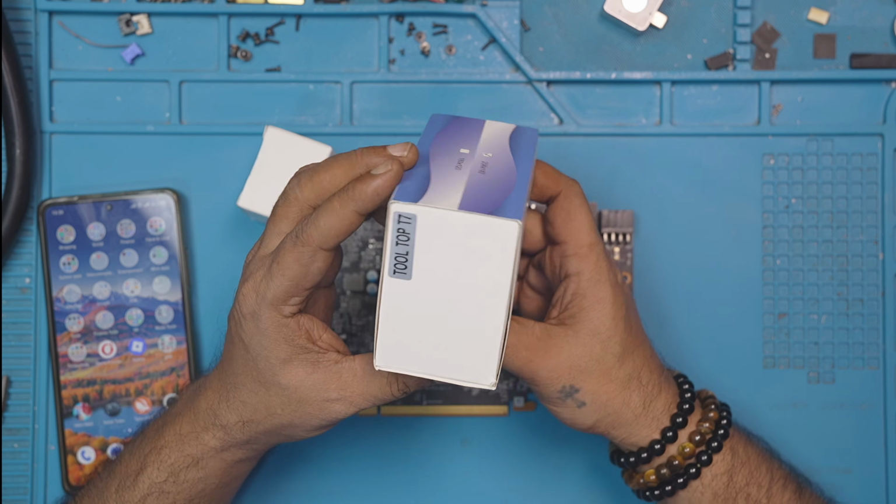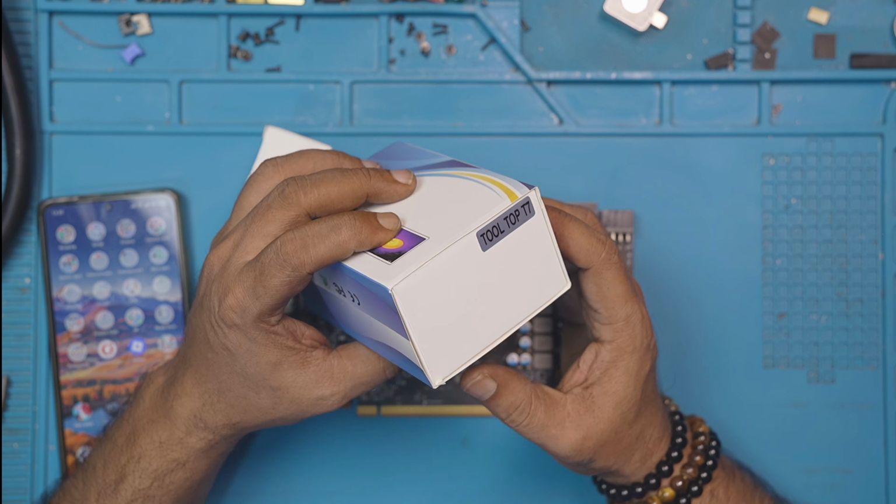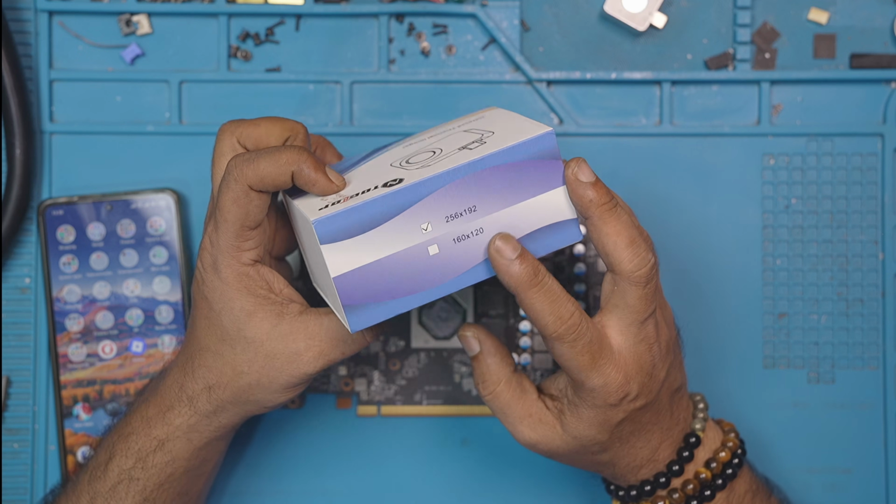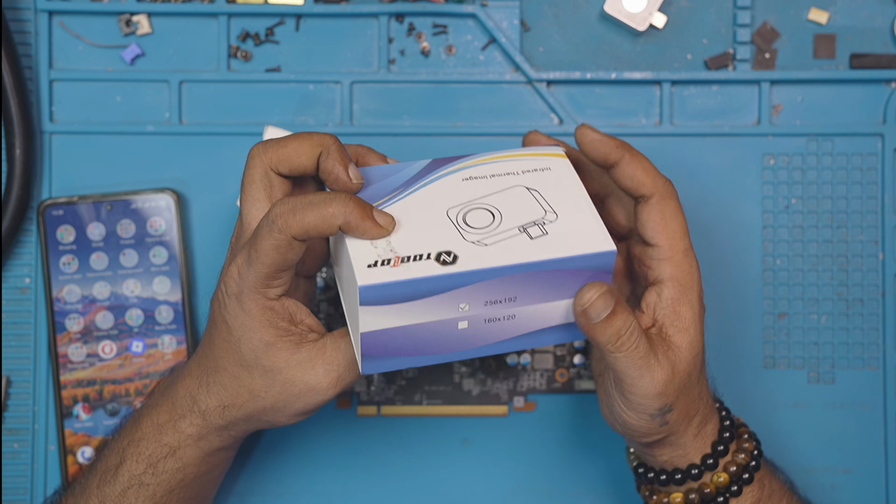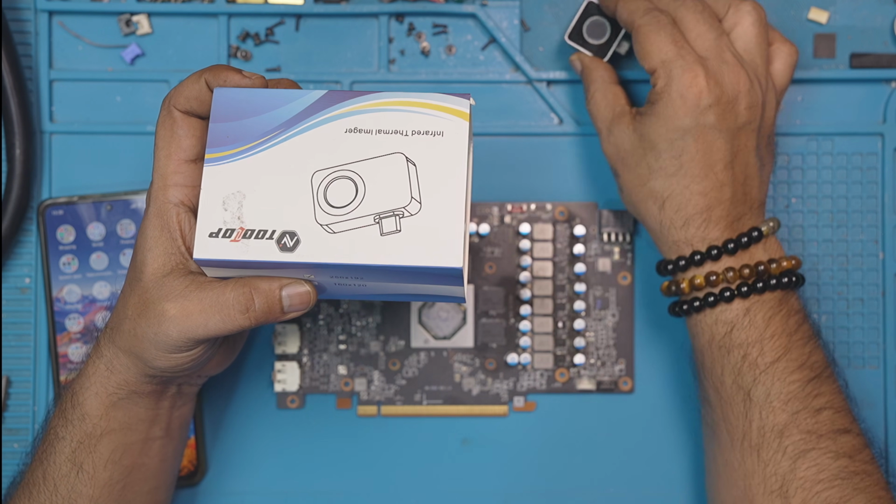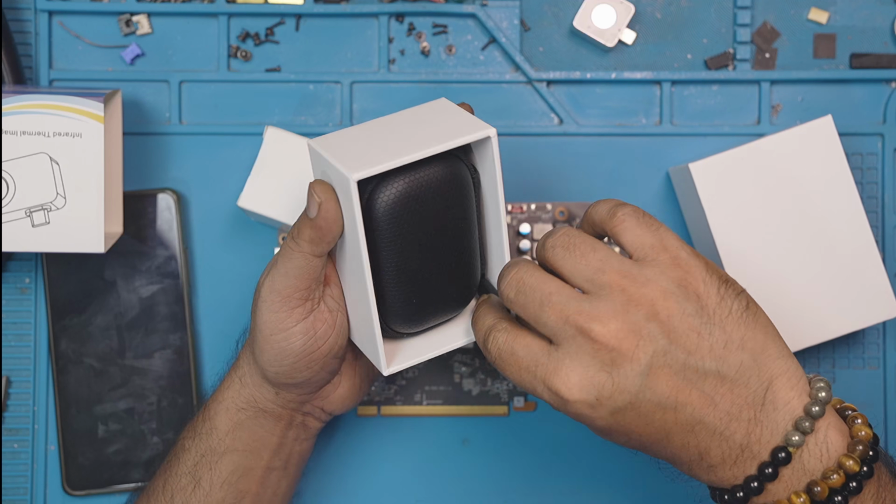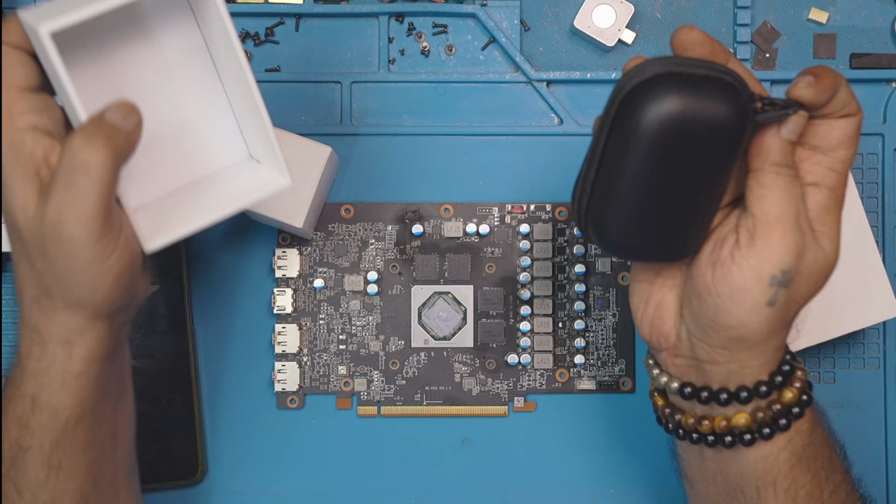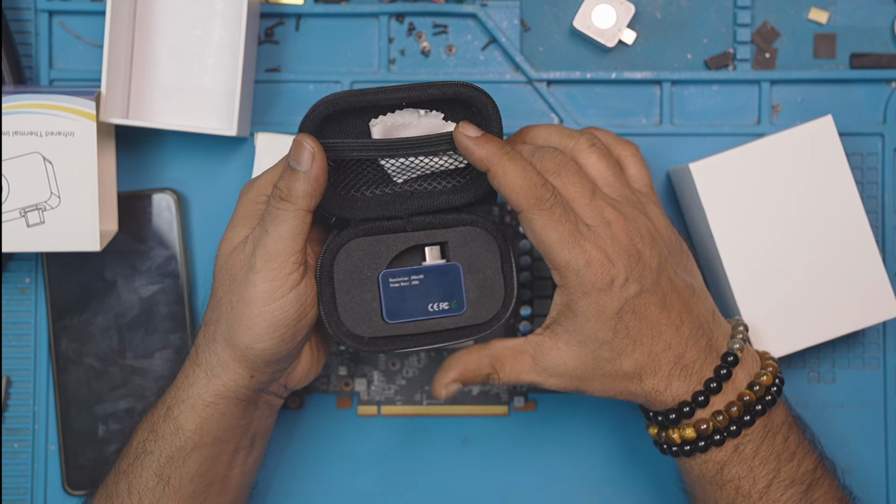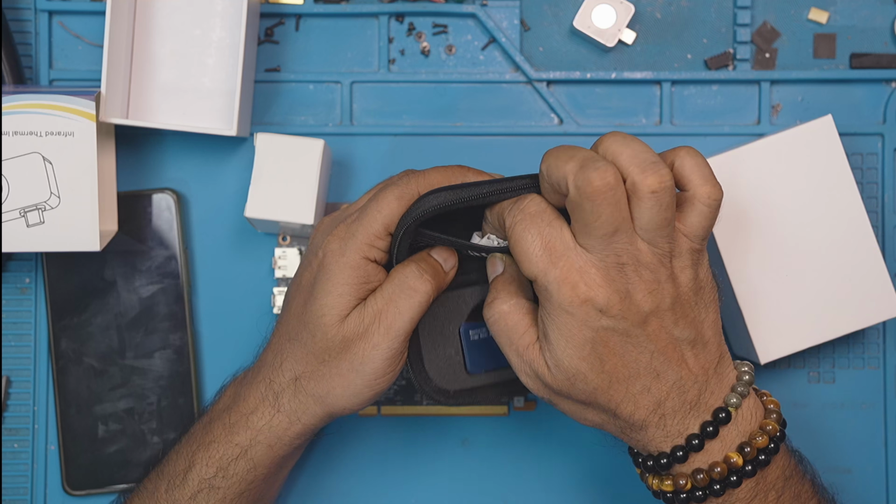short circuits. It came in a very simple packaging with just a Tooltop T7 sticker slapped on the side. Probably they sell different versions using the same packaging. On the side, it had a tick mark on the 256 by 192 resolution, which is more than enough for electronic repair work. What I like is the tiny carry case inside the box, which can easily fit inside any pocket. The IR camera is nicely tucked inside the carry case with a small cloth to clean the lens.